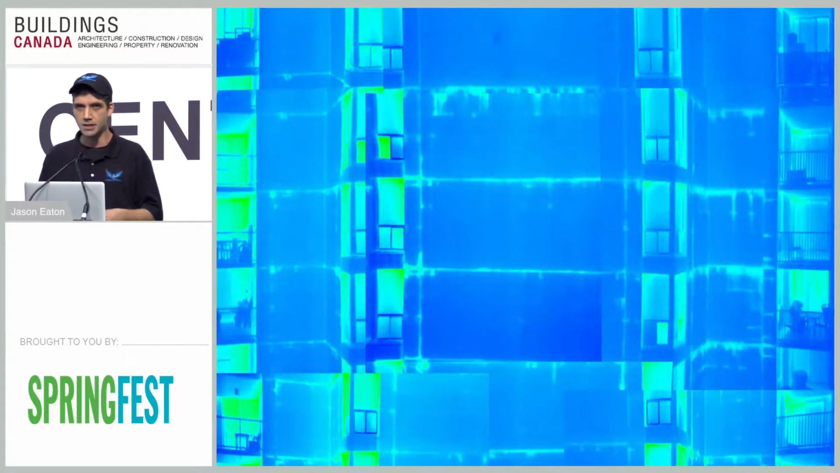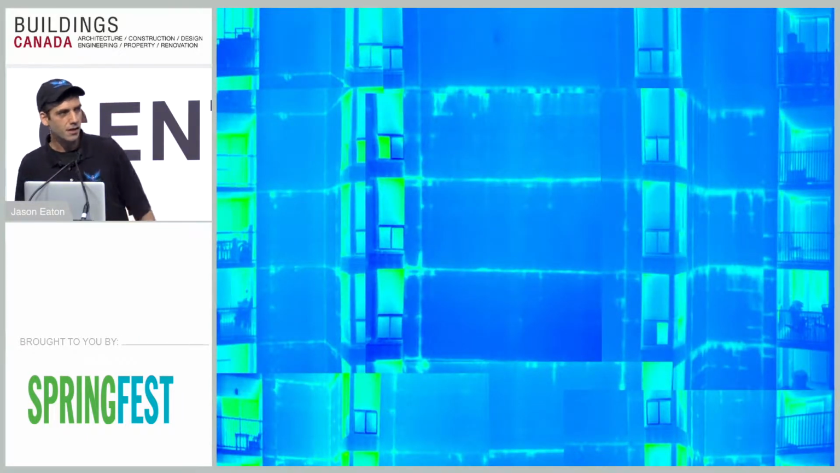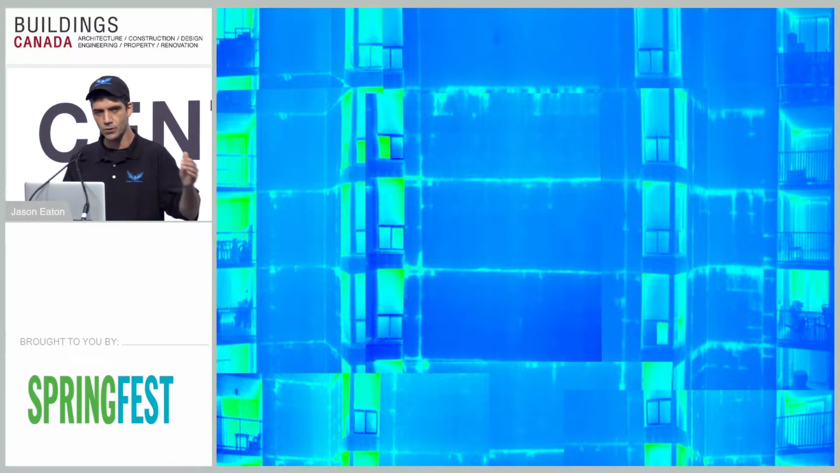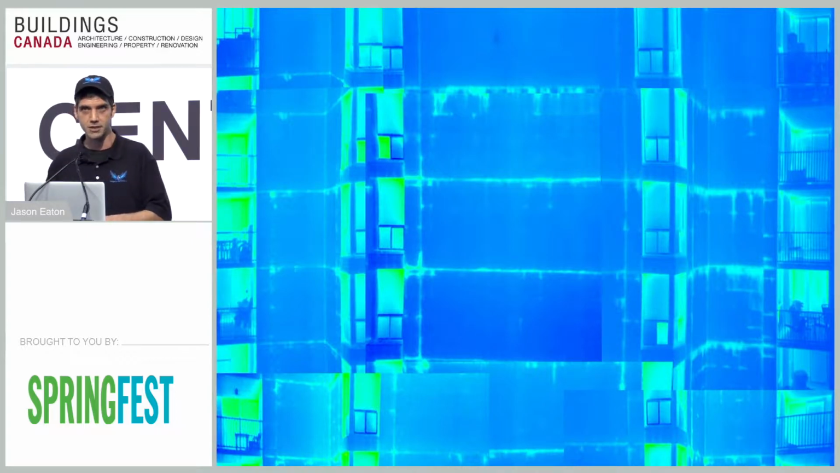And at the end of it, I'm pretty sure they decided to replace the IFS. As you can see, there's quite a bit of degradation. I actually stitched this image together myself. It's not the greatest by any means, but this is about 6 floors of the top of this building. And that's part of the quality that you're going to get if you get us out there to actually run inspections on your buildings.